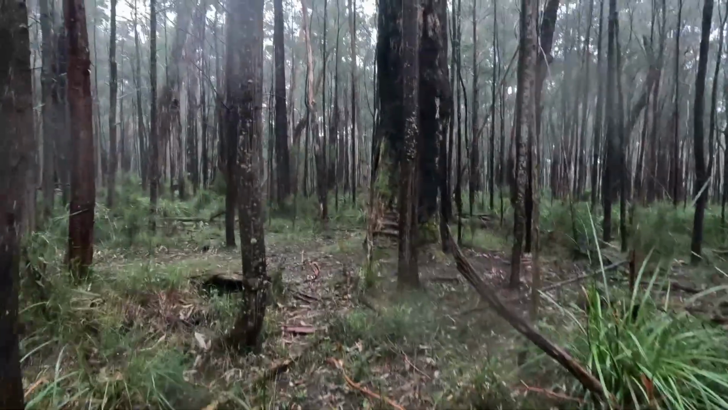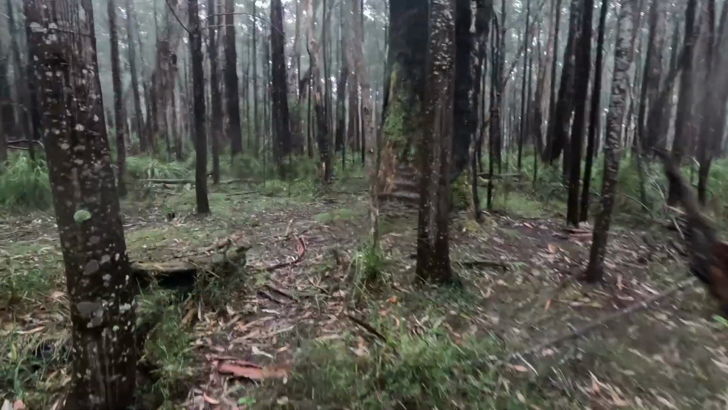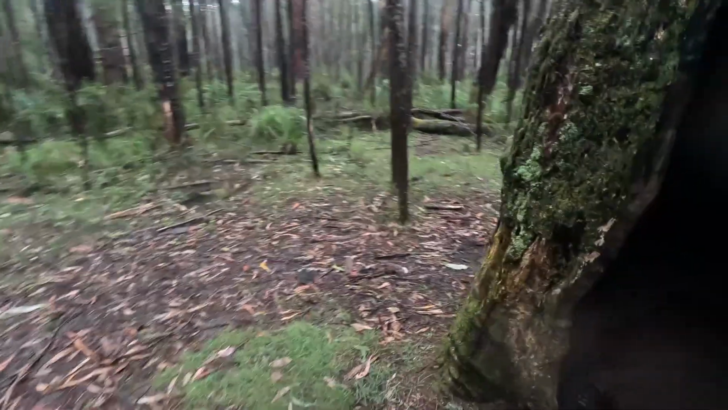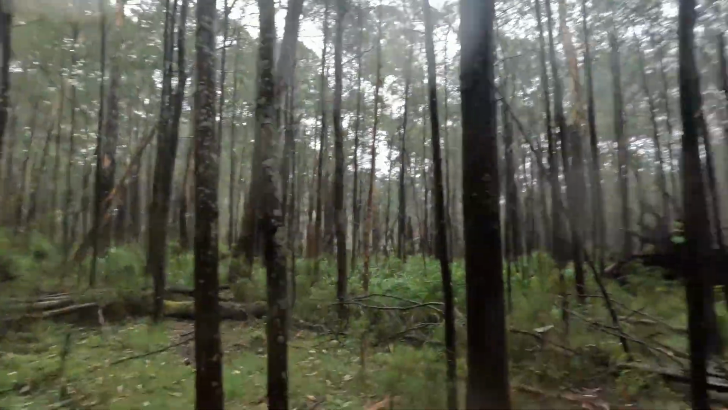It's quite open here. Big old dead tree. That's a beautiful spot to rest. Pretty cleared around here.